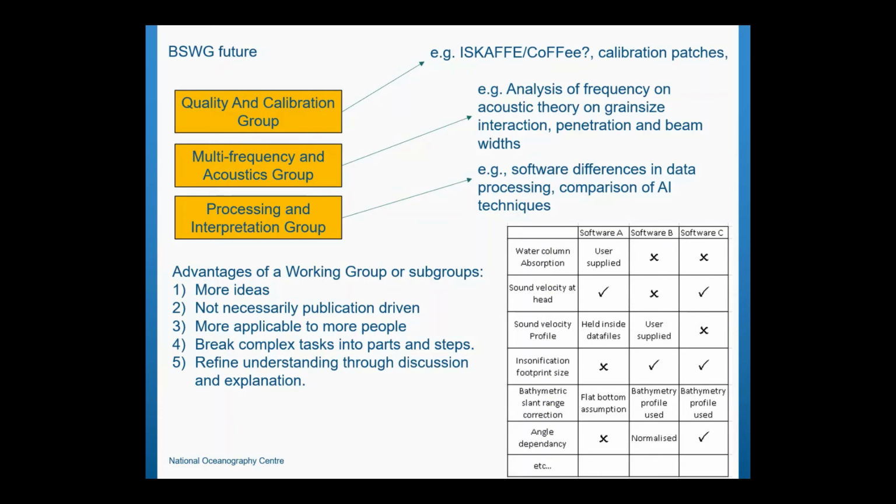Comparison of different AI techniques: are some better than others? Mine very basic. Do we do what we want to do? And we have a wonderful history of how the Backscatter working group has worked so far, which has been absolutely great. We've had more ideas coming in. We're not necessarily publication driven. If I don't produce publications, those people go, so we must do better than that.